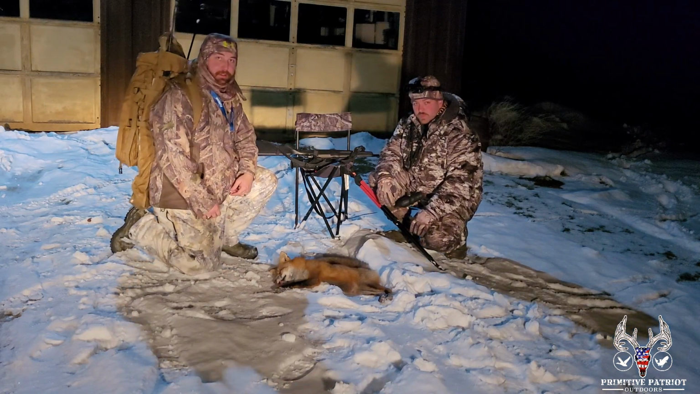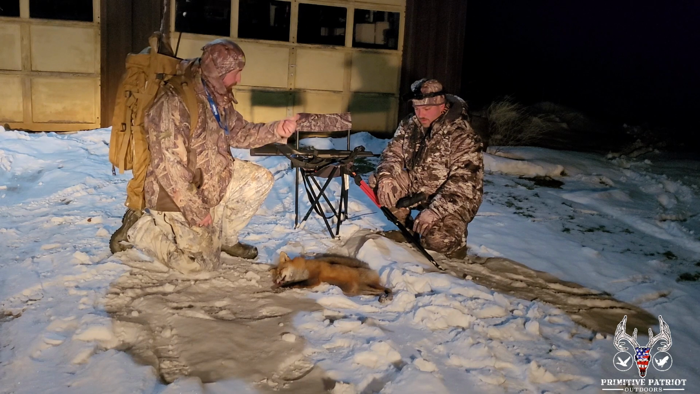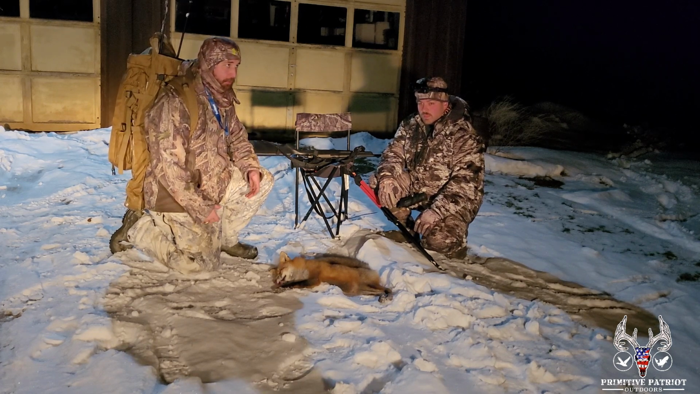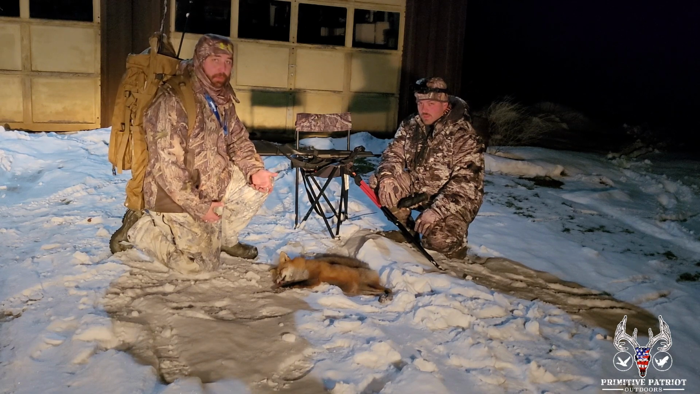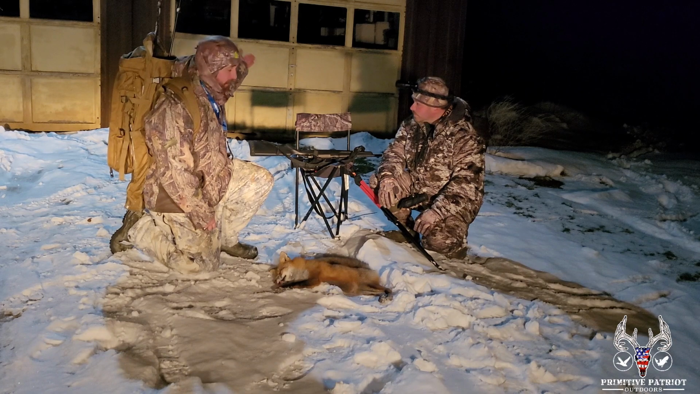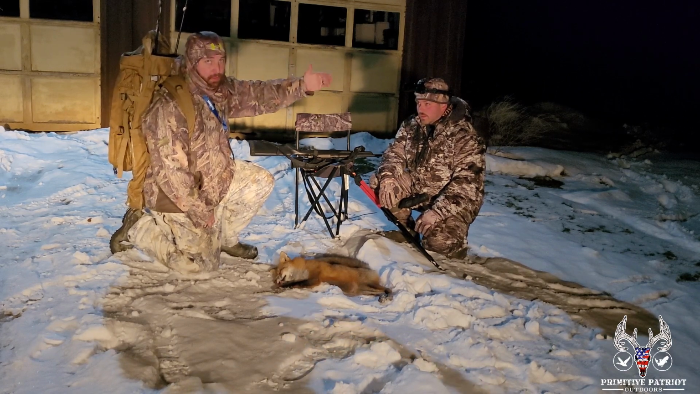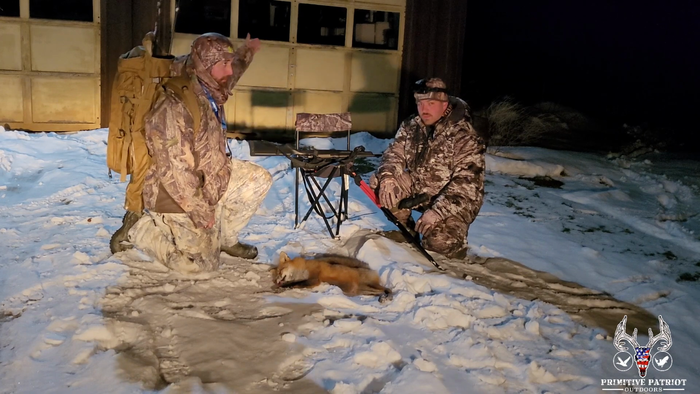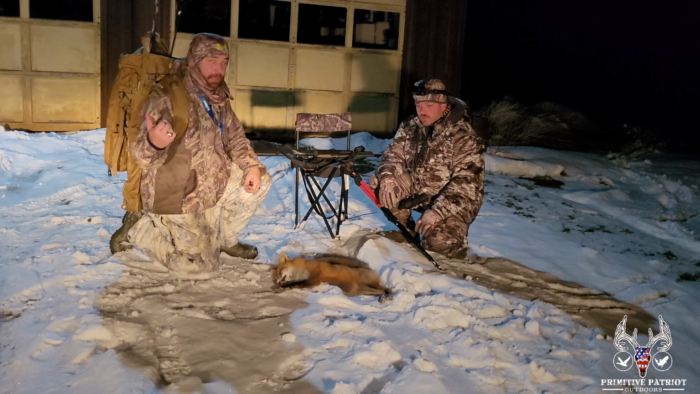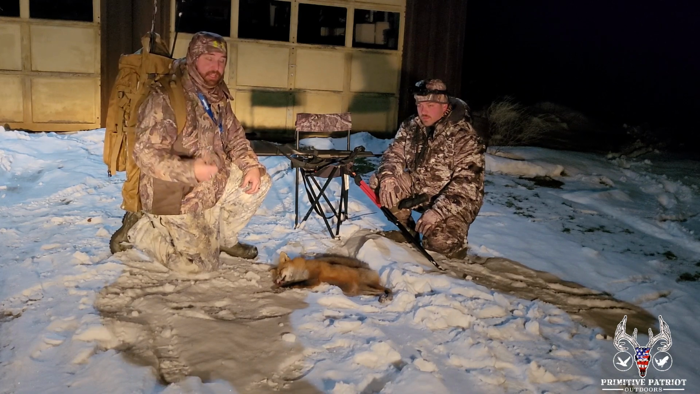Well, first stand of the night, and a nice red fox here on Matt's parents' property. On this stand, real light wind, almost no wind really. We had the wind in our face, but at a 45-degree angle to our backs. So coming from our face to our backs. This fox actually came from the upwind side. We believe it followed the creek bed, and we never saw it.